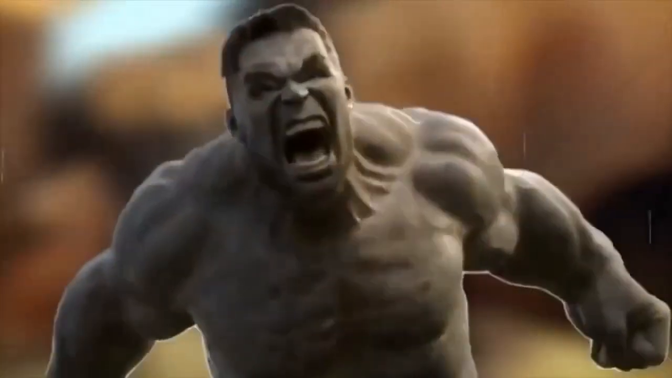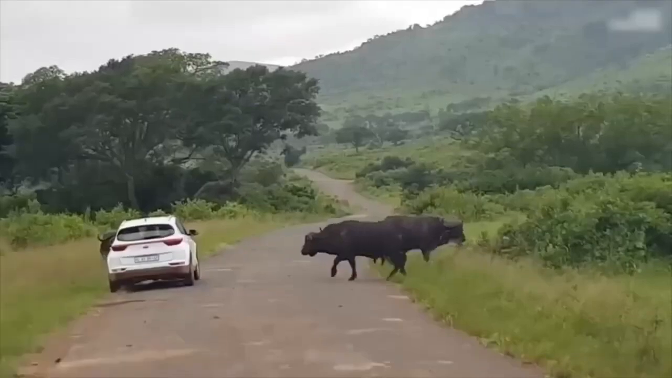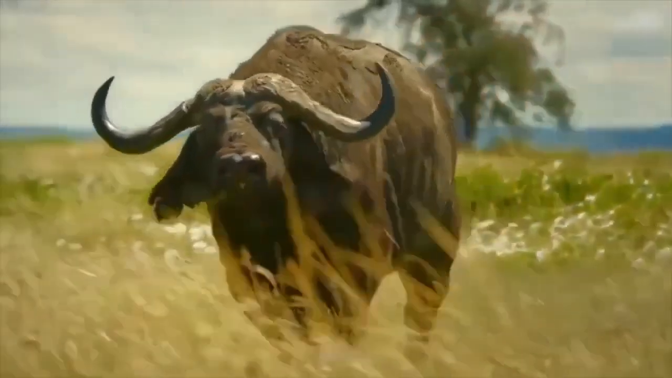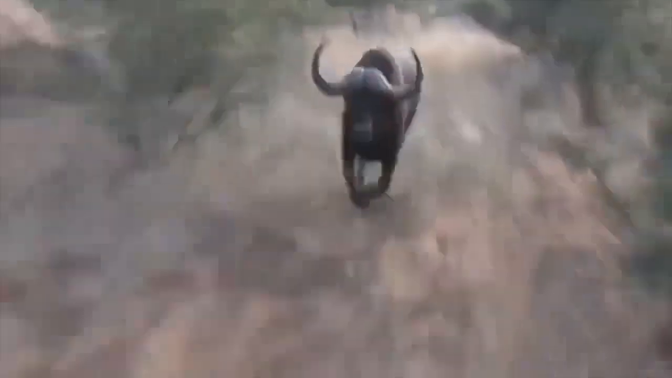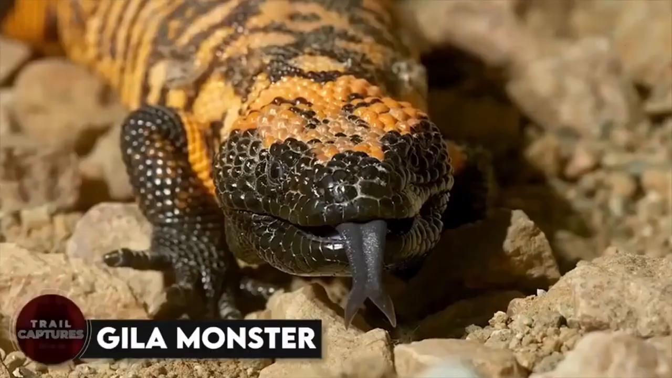Cape buffalo. Africa's version of the Hulk. These big boys can weigh up to a whopping 2,000 pounds, making them one of the biggest and baddest creatures out there. And here's the thing, they're not afraid to throw down. They've been known to take on lions and even humans, and let me tell you, you don't want to mess with them. That's why they're also known as the Black Death. So if you ever find yourself face to face with one of these beasts, just remember to give them plenty of space and respect.